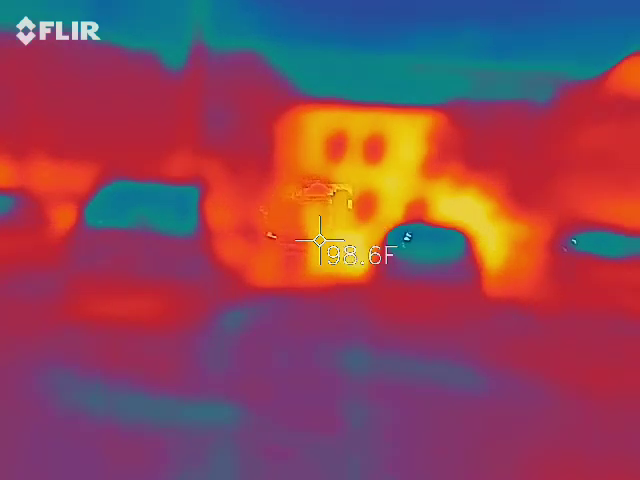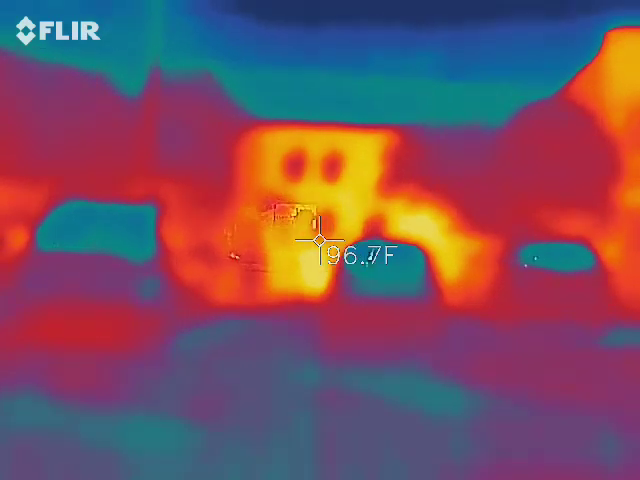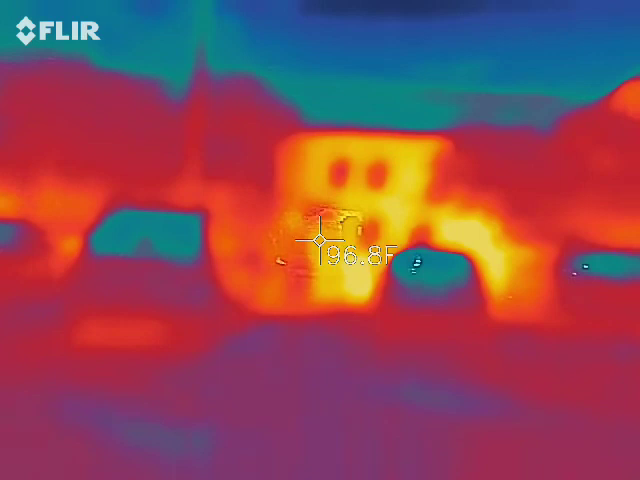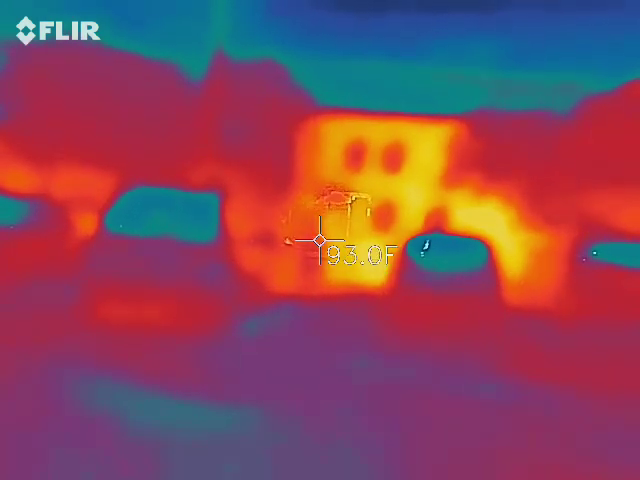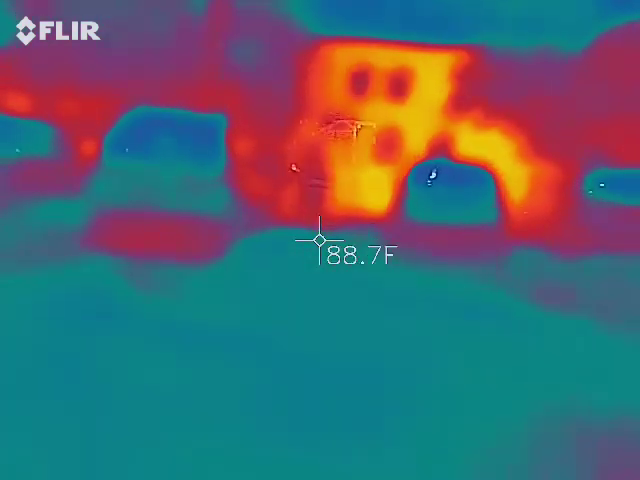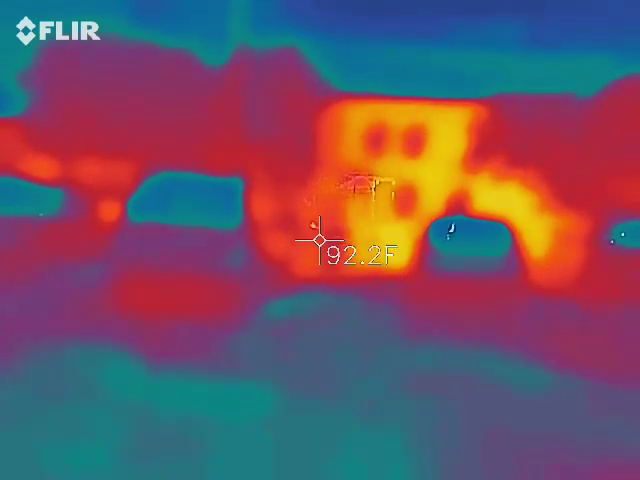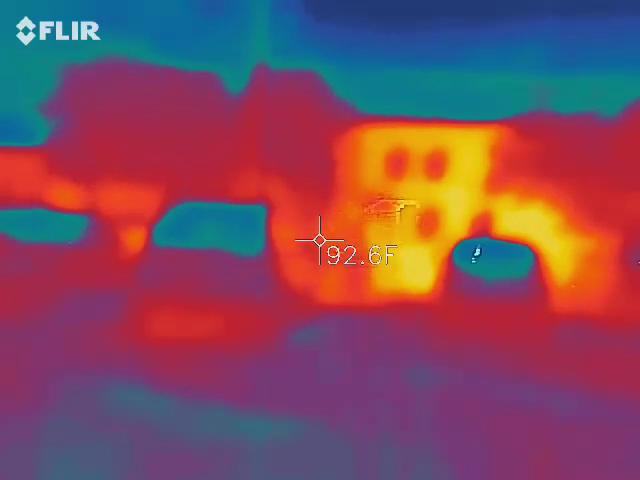I think that's the cars. See if it does it when the cars aren't going by. Look in that window. That's the back of that car right there. It's not doing it now.